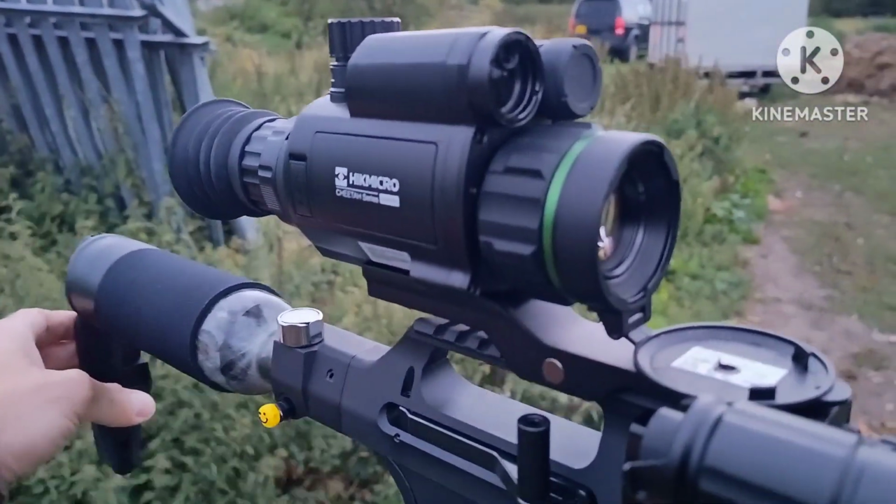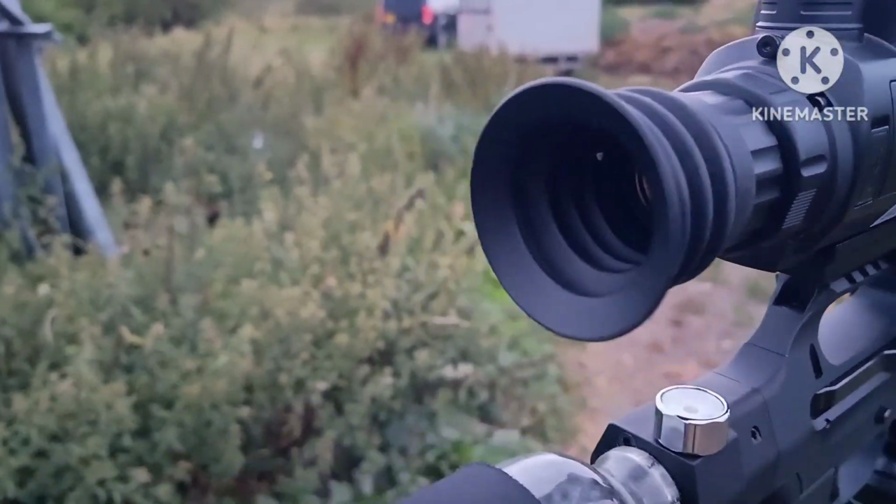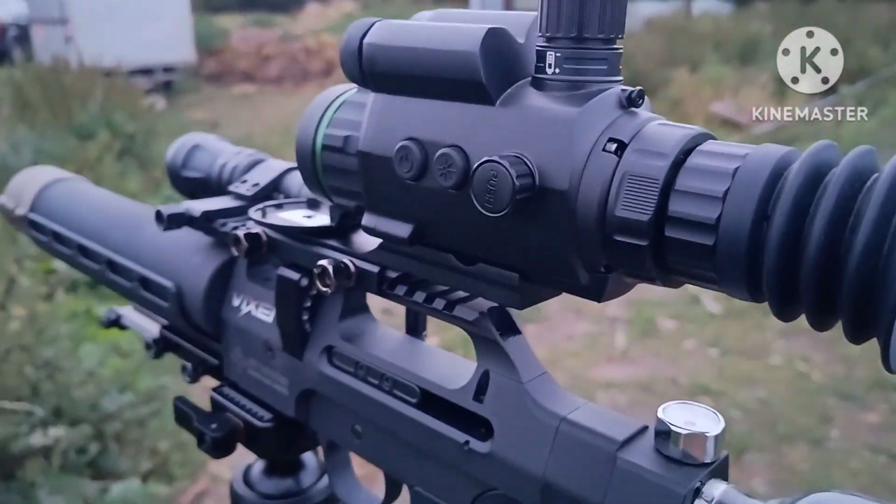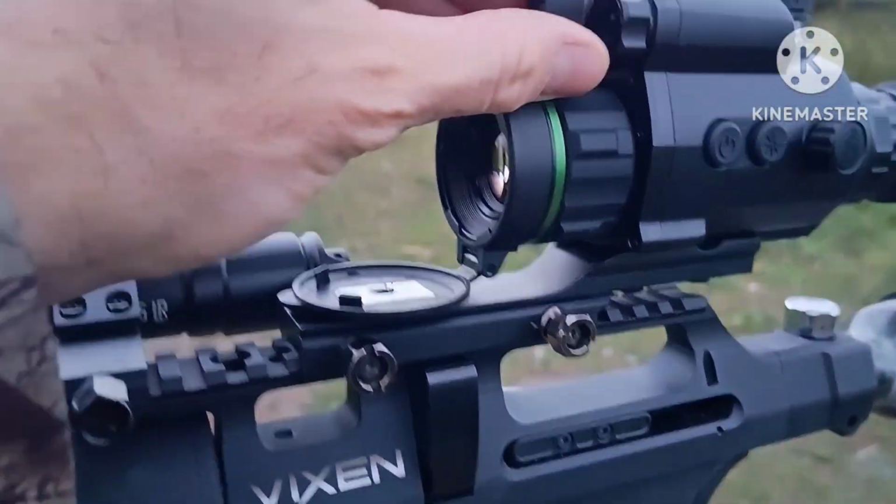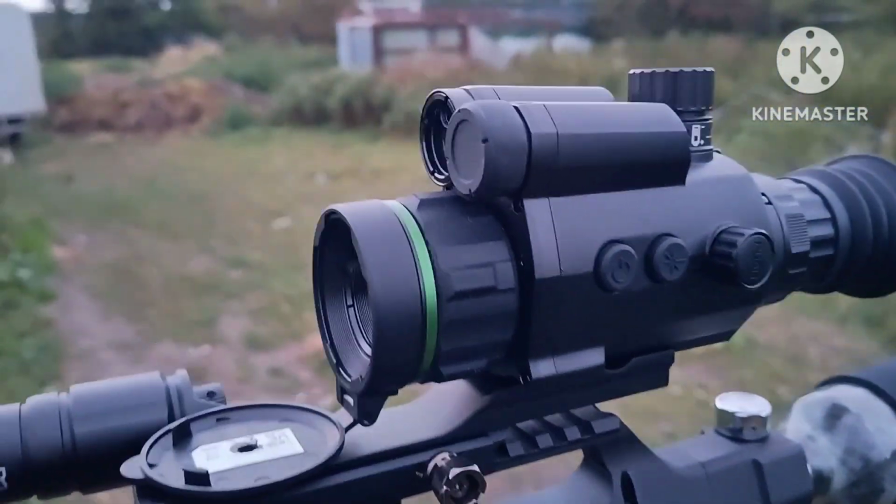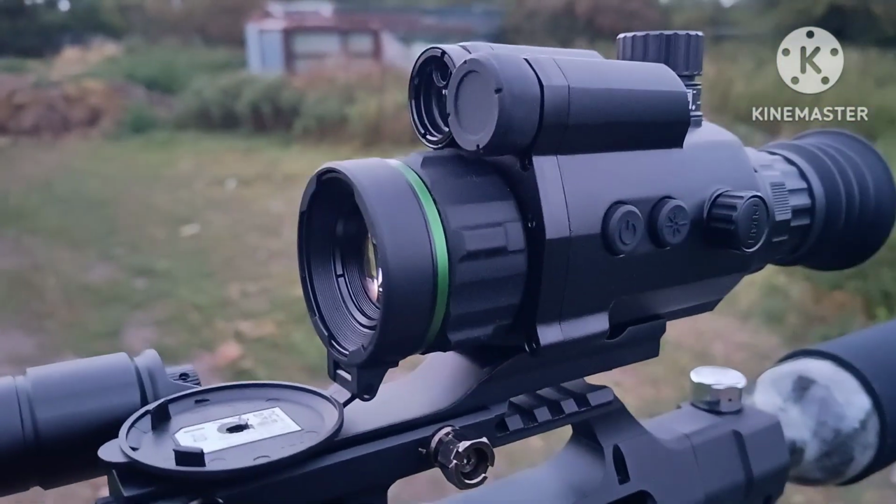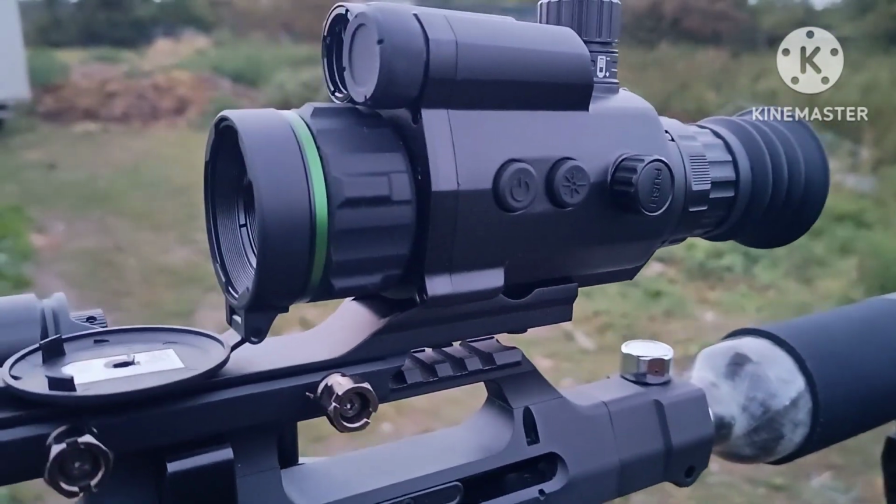The only thing I will say about this is I've noticed every time you adjust the focus, which is there, you obscure the inbuilt IR. So I'm not a big fan of that. That's a bit of a design flaw, possibly, I don't know. But they're working within constraints.